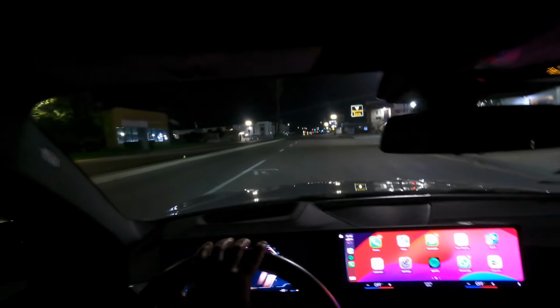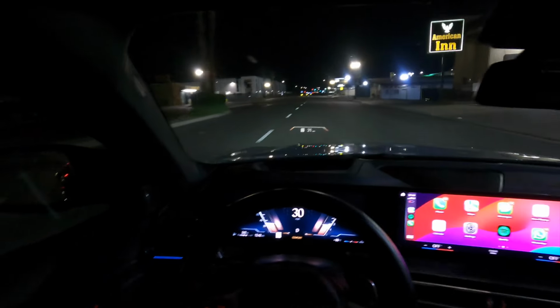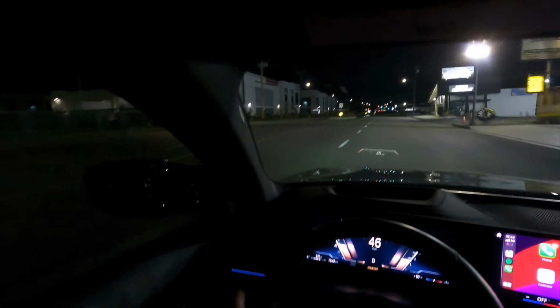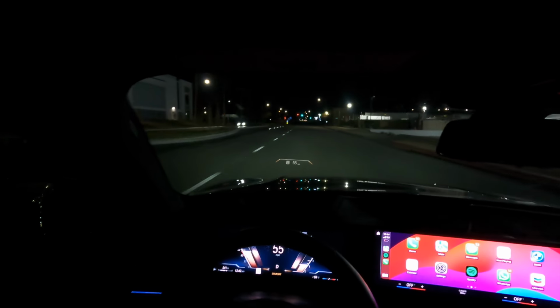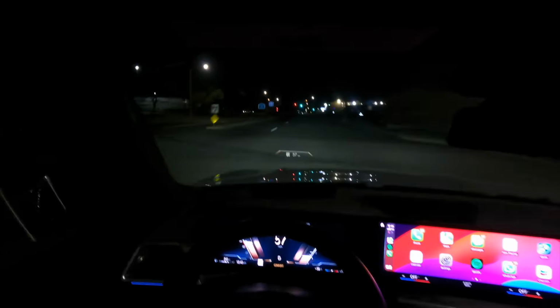I wanted to do a third gear 50 roll on the freeway. I mean, the highway in Mexico, but see if I could do one right here real quick. Because actually, I don't think I've ever done one. Because I think with B58s, quote me if I'm wrong, well, I'm about to find out right now. I think a good spot for this motor in this trans is a 50 roll in third gear.